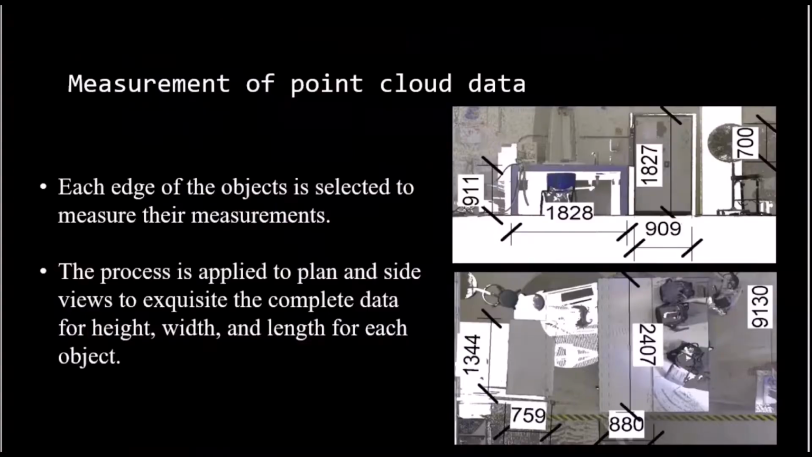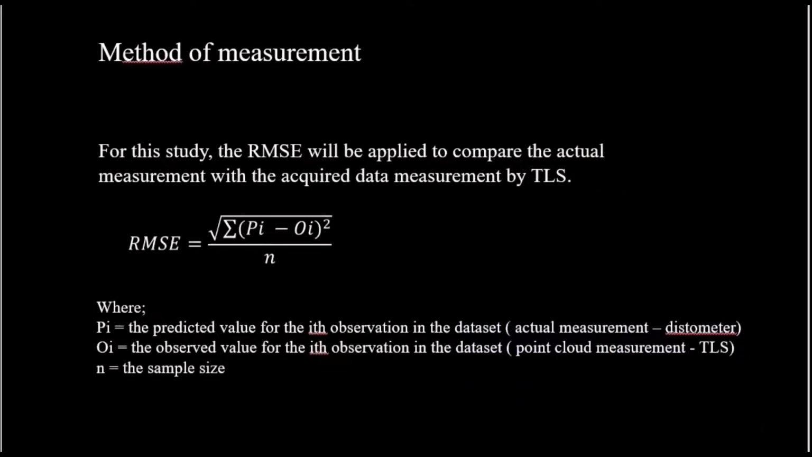as-built drawing. For the measurement of point cloud data, each edge of the object is selected to measure its dimensions, like in this figure, and then the process is applied to the plan and side view to acquire the complete data for height, width, and length for each object. For the method of measurement in this study, we use the RMSE, applied to compare the actual measurement with the acquired data measurement by TLS. The lower the RMSE, the higher the accuracy.